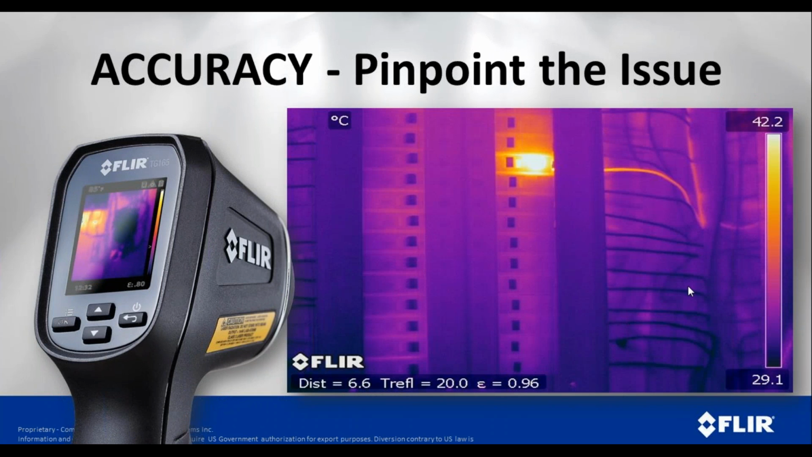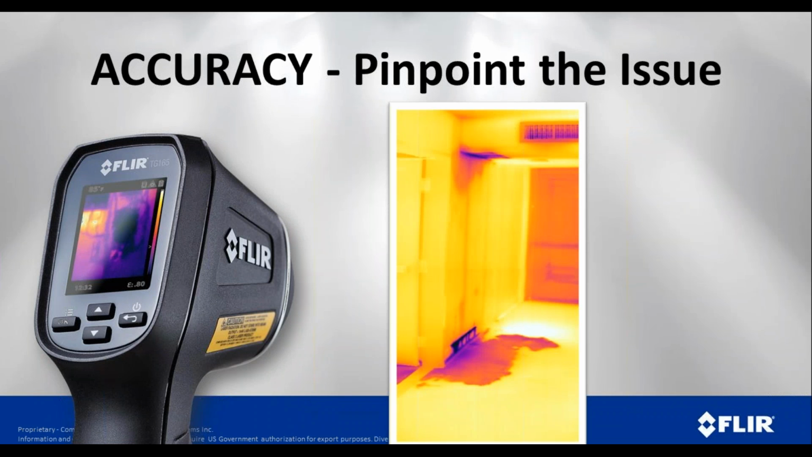In terms of accuracy, we can pinpoint the issue very quickly. As you can see here, it doesn't take long for us to find that on the right-hand side, that looks like about the third breaker down is hot, and the wire coming out of that breaker is hot. Very quickly we can find that, and now we know where to start doing a little more investigation. You know, what's the cause of that? Is it an overloaded circuit? Is it a loose connection? Is it a bad breaker? This is a moisture issue where we've got moisture up in the top and down on the carpet. Again, very quickly we can tell the areas that are wet.